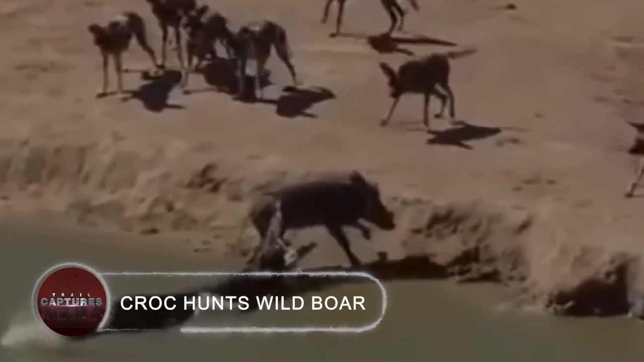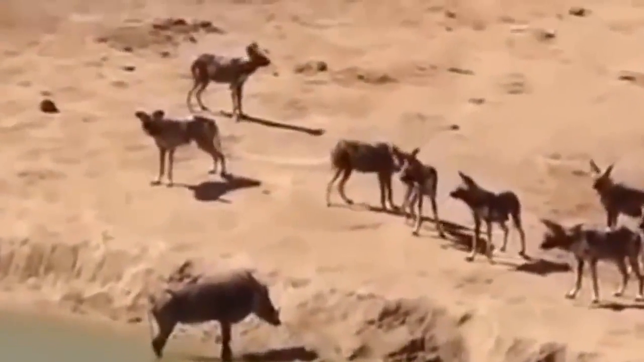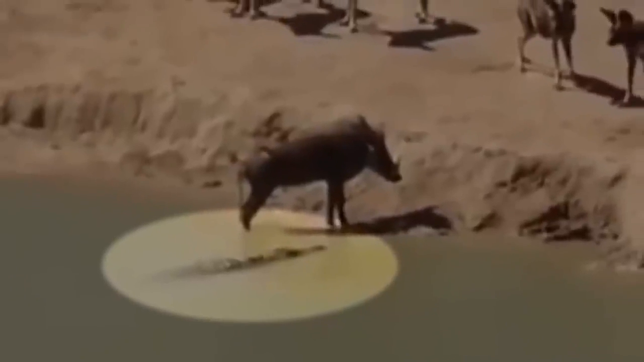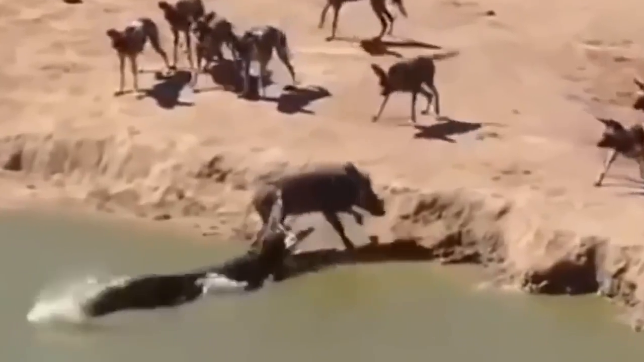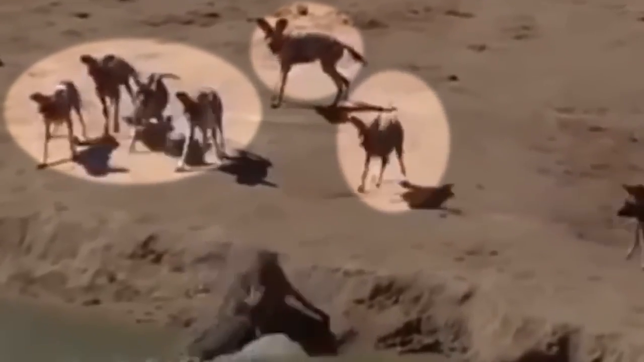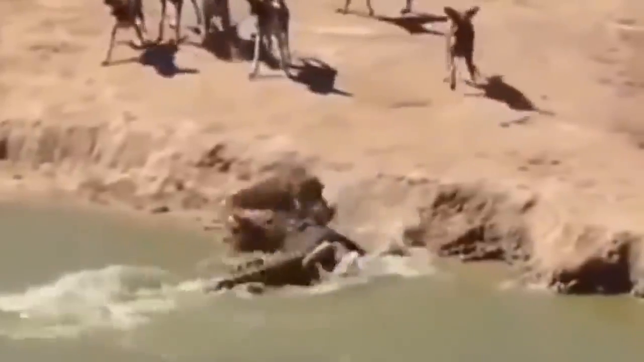Croc hunts wild boar. A visual representation that conveys the feeling of being stuck between a rock and a hard place. Standing in the water because of the wild dogs waiting for it in the dry land, this wild boar has no idea that it has unintentionally invited another dangerous predator. A crocodile hiding in the water stalked the boar while it considered how to get rid of the hounds. It then leaped at the boar, clutched it, and threw it back into the water as soon as it noticed the approaching predator. Their expressions show that, despite their grief at losing their capture, the dogs are also grateful that it was not one of them.